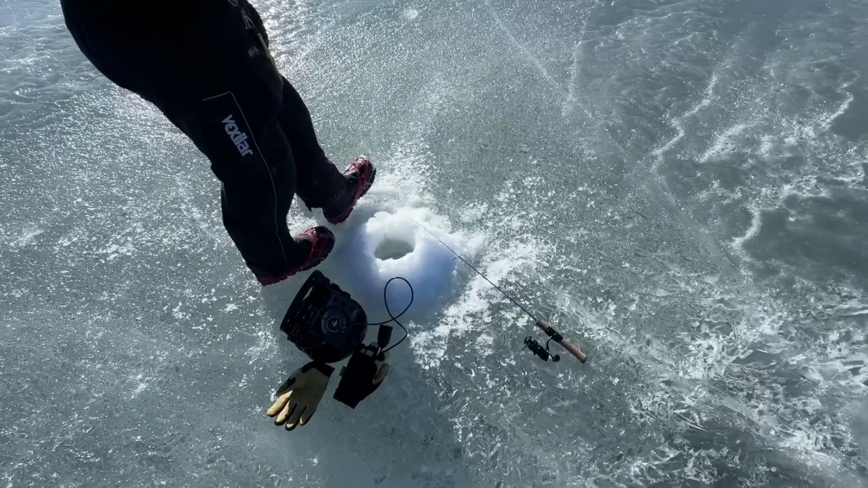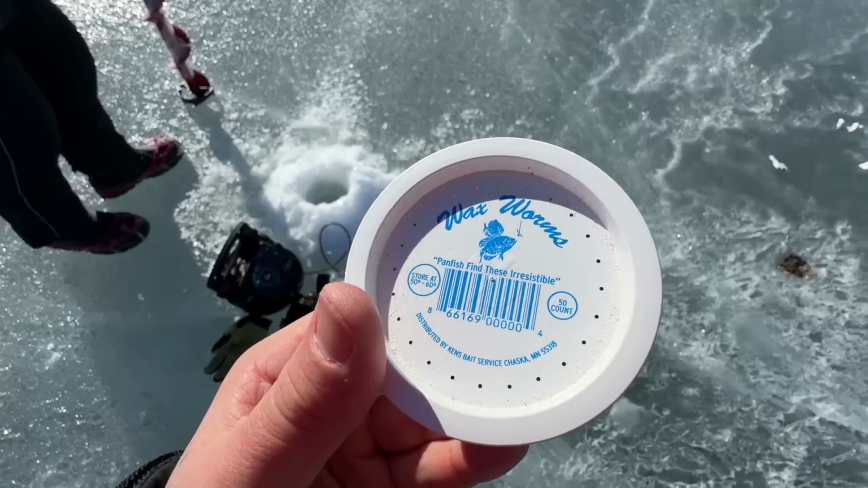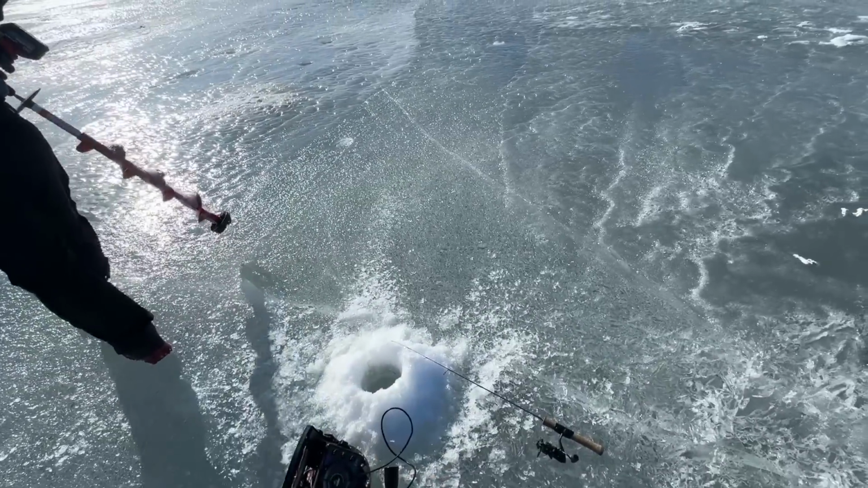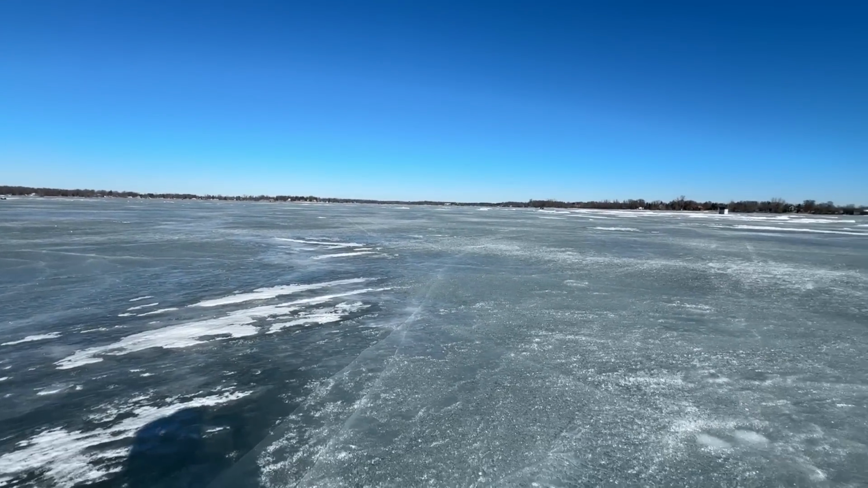Put a little wax worm on. One of these nice wax worms, 50 count. And he ate it instantly. That was freaking sweet. Okay, that's a good sign. We found what we needed to find. The wind has died down. The sun is up. It feels great out. Not really, it's still kind of pretty cold, but okay, we stumbled into something here.